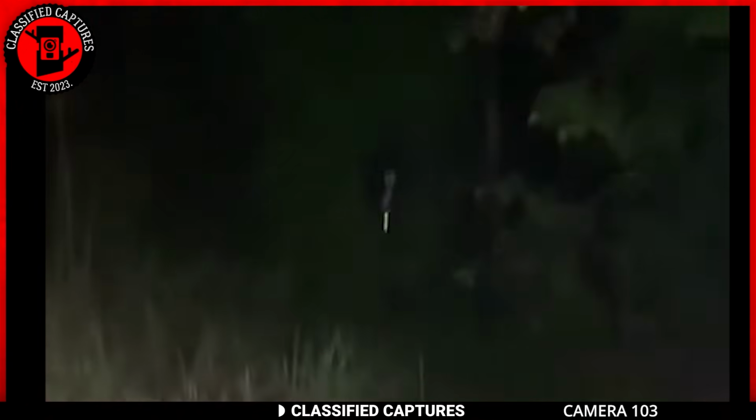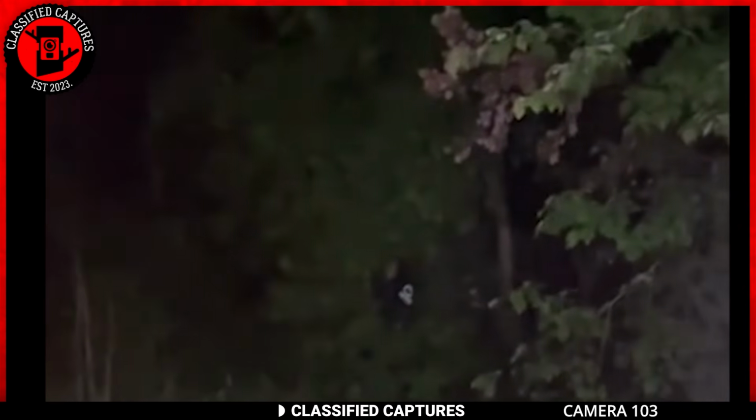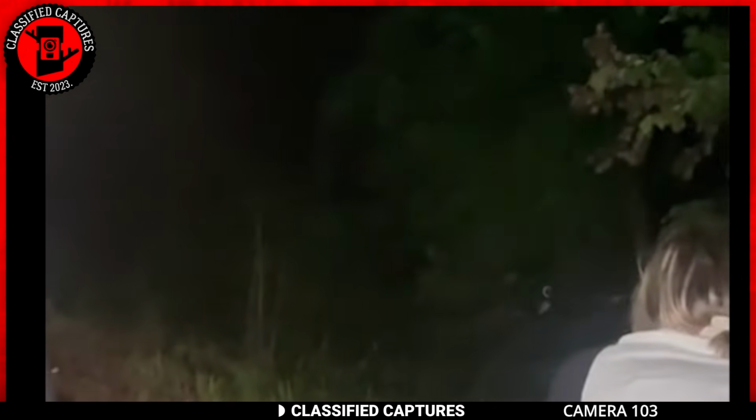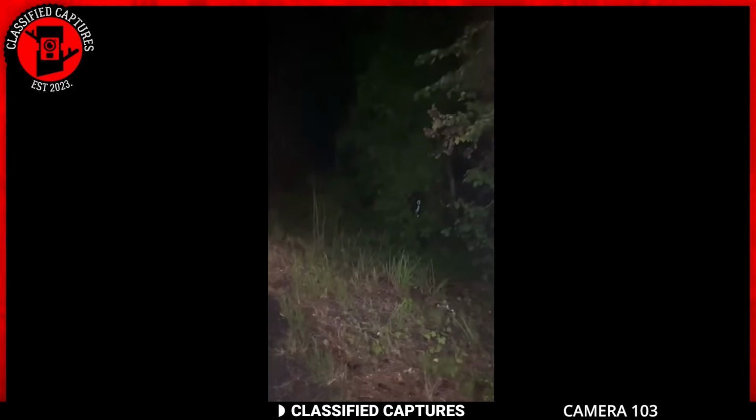A group of friends was hanging out near the woods one night when one of them, named Matthew, went into the trees to take a quick bathroom break. After some time passed, they expected him to return, but instead, something else emerged from the darkness.